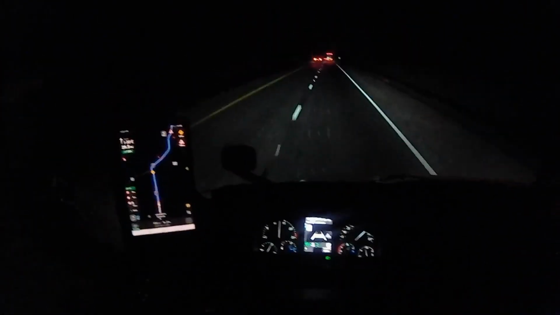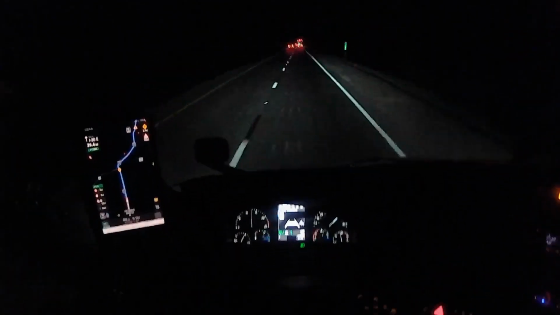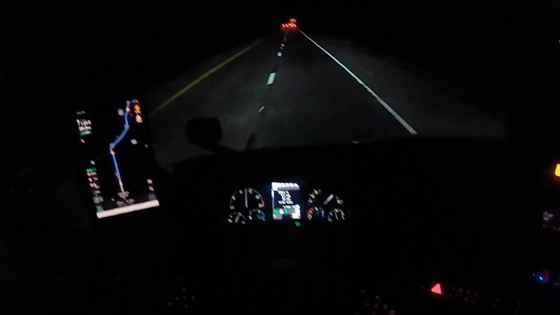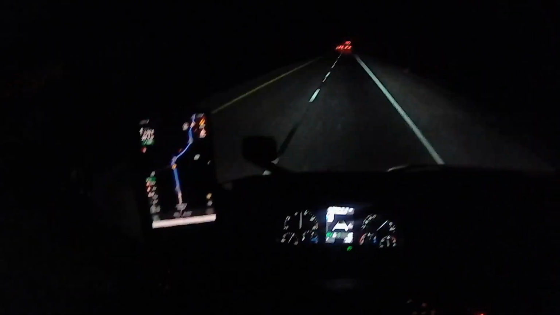They want you to use cruise control mostly so that you can achieve a higher miles per gallon number. So right now I'm getting 8.5 miles per gallon over the last 450 miles, and my current gross vehicle weight is 50,000 pounds. So that's pretty damn good, getting close to 9 miles per gallon.